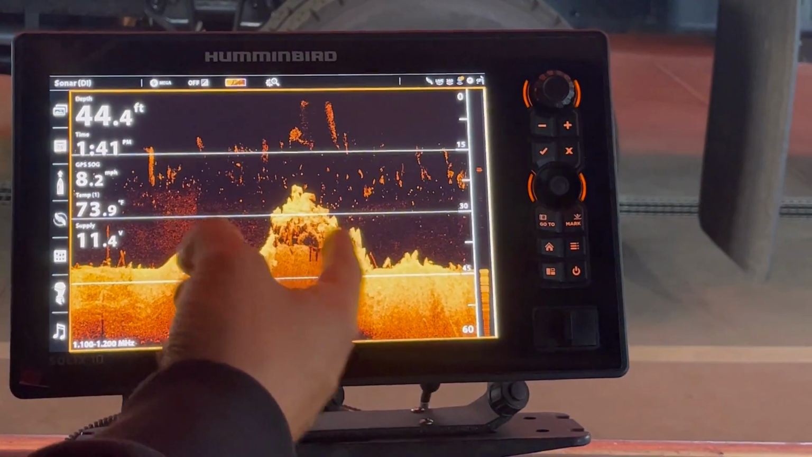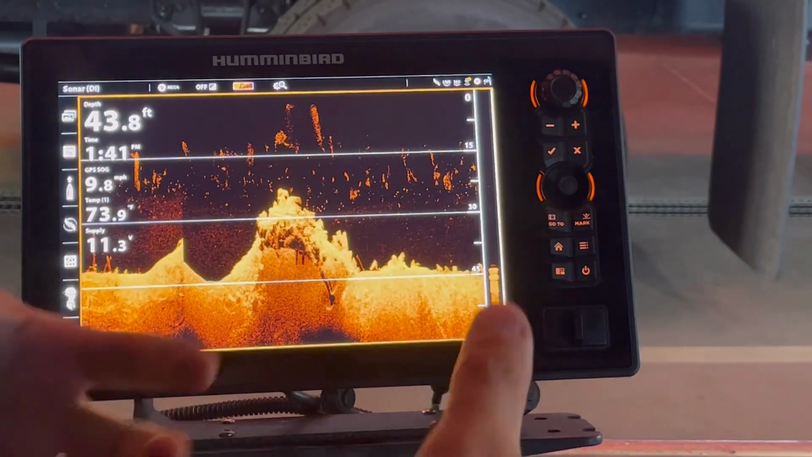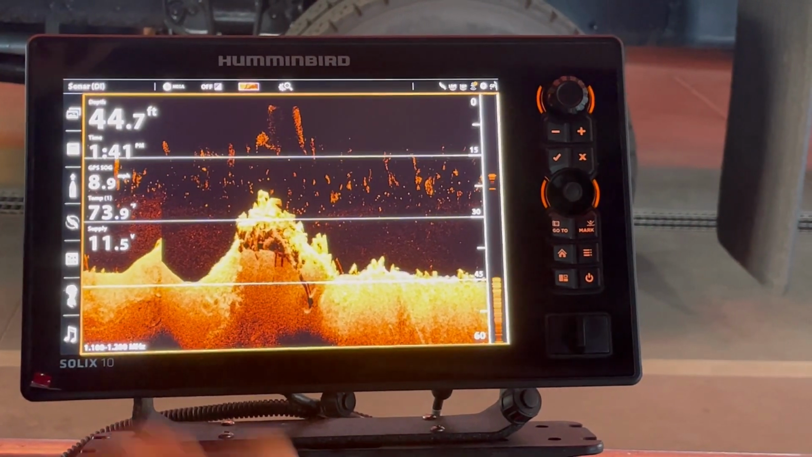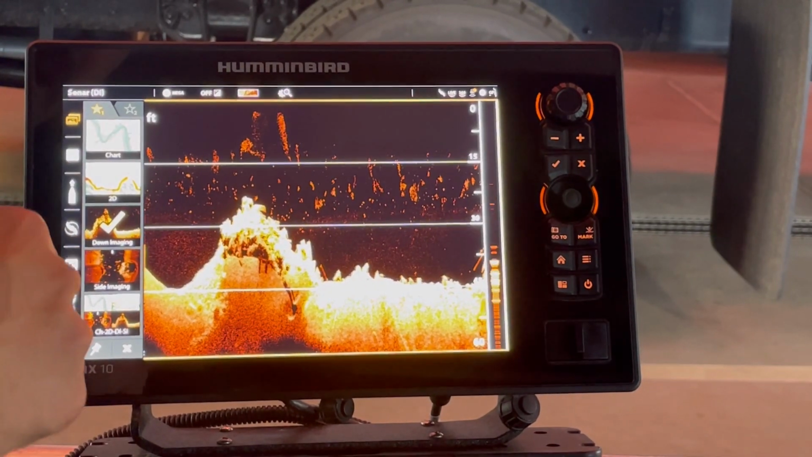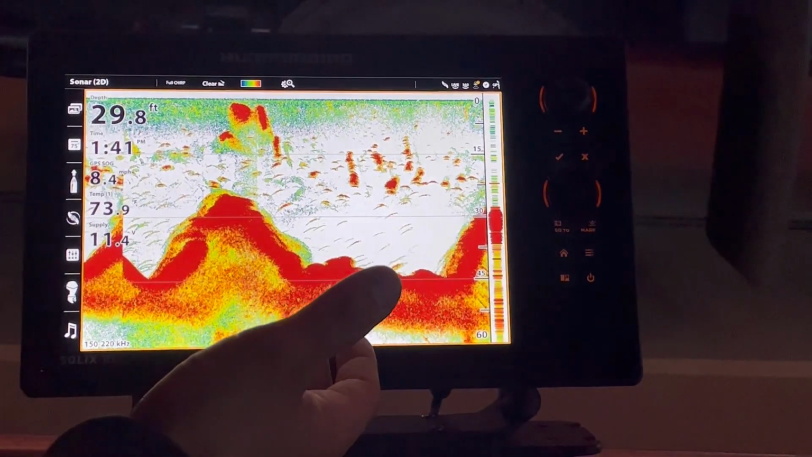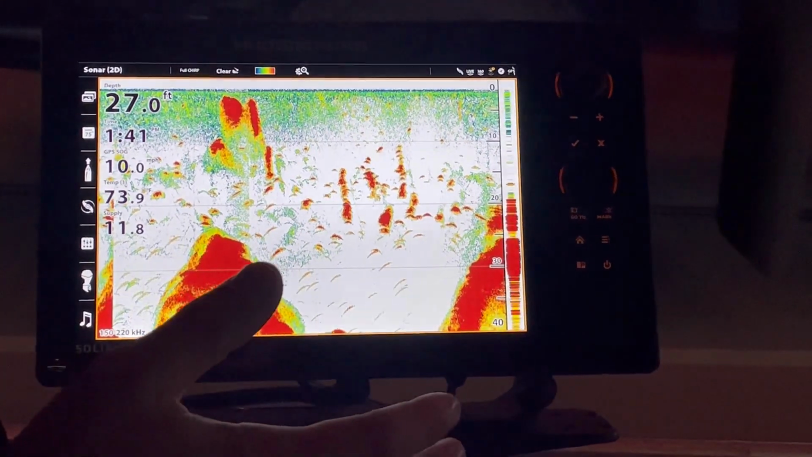The amount of color that we see here is basically how hard the return is. So it might show whether it's muddy and loose and softer, or if it's a rock, it's going to be a really hard return that's a brighter color. The other one that's very similar to this, so that was the down imaging, DI, we also have 2D, which is essentially the same thing, just in a different color format. And especially fishing wise, it's really great seeing all these returns of fish and spotting them. But again, not a ton to go off of.